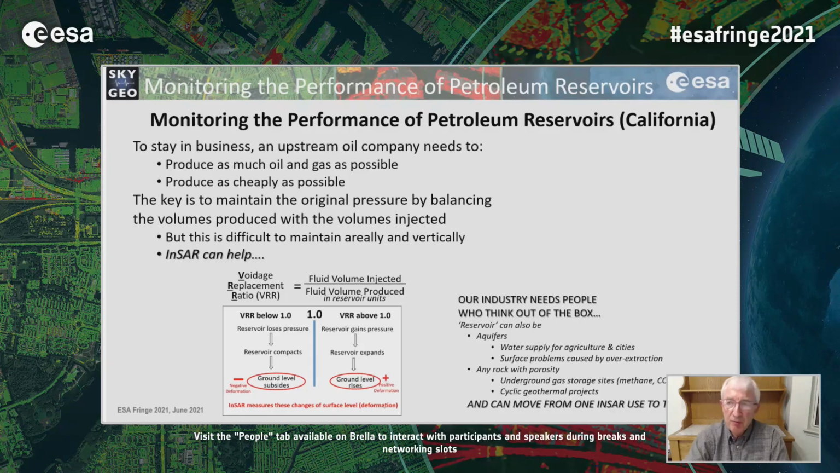So when you're monitoring the performance of a petroleum reservoir, you need to think commercially. The upstream oil company needs to produce as much oil and gas as possible, as cheaply as possible. And the main key to doing that is maintaining the original pressure by balancing the volumes produced with the volumes injected. But it's very difficult to do. And here, InSAR can help. The key thing is this voidage replacement ratio, VRR.